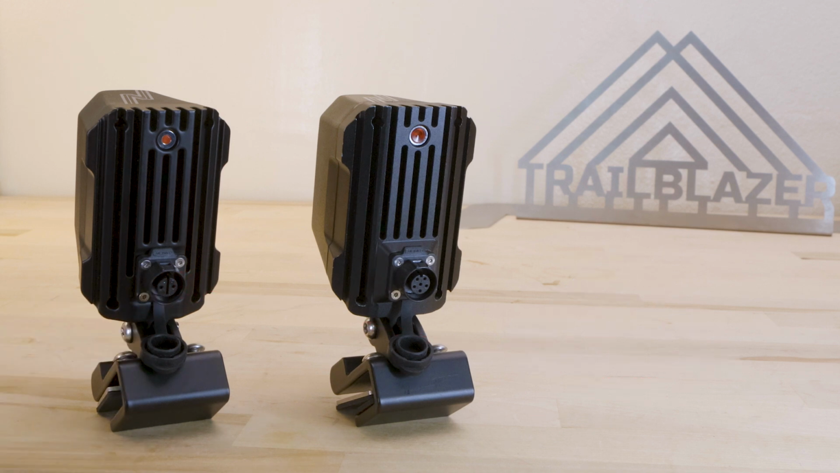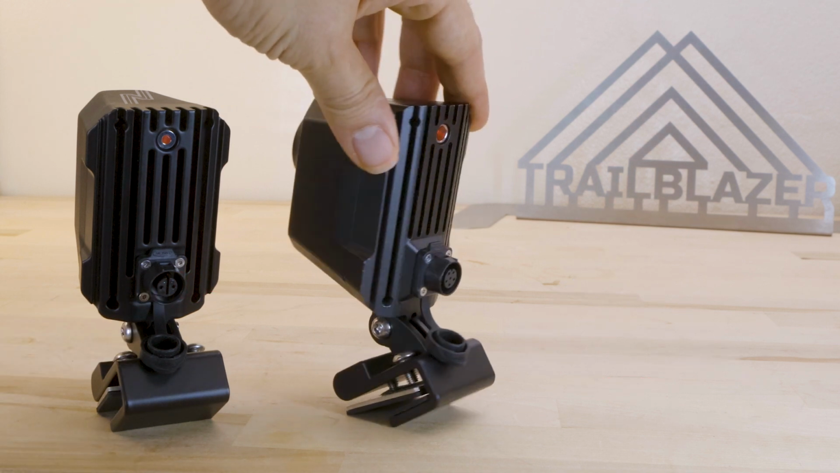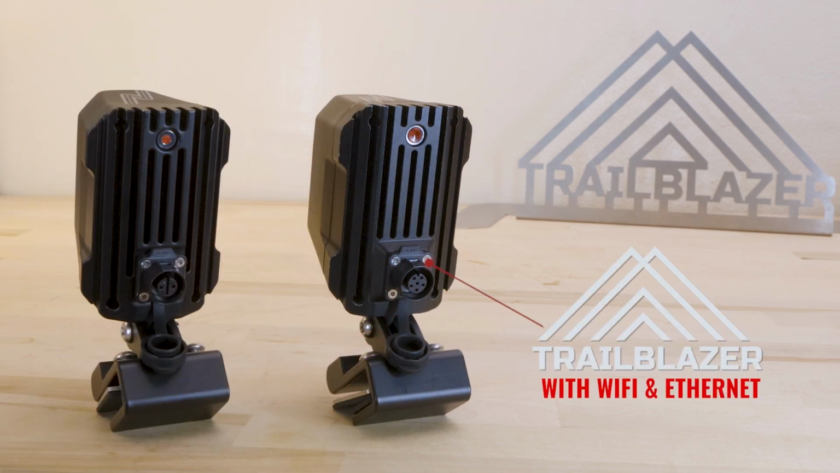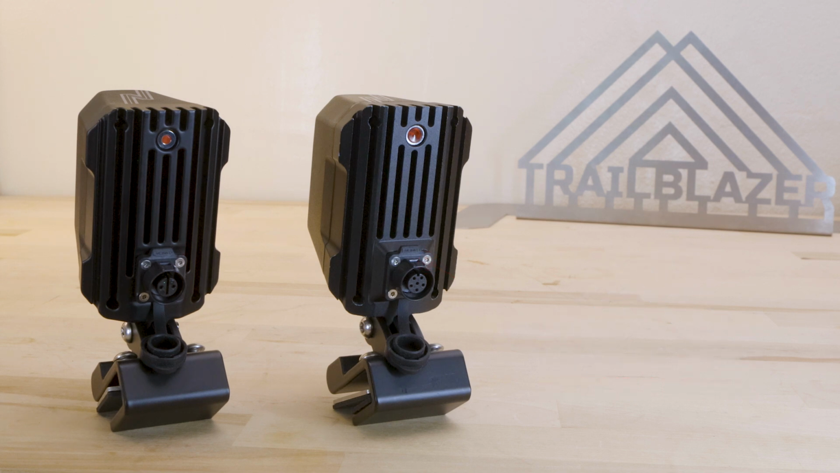The second is the NightRide Trailblazer with Ethernet. This one you can identify with the 6-pin connector on the back, and it has a cable that can connect over Ethernet. For the most reliable connection, we suggest the NightRide Trailblazer with Ethernet. It has the option to connect with Ethernet for a direct connection and also Wi-Fi.